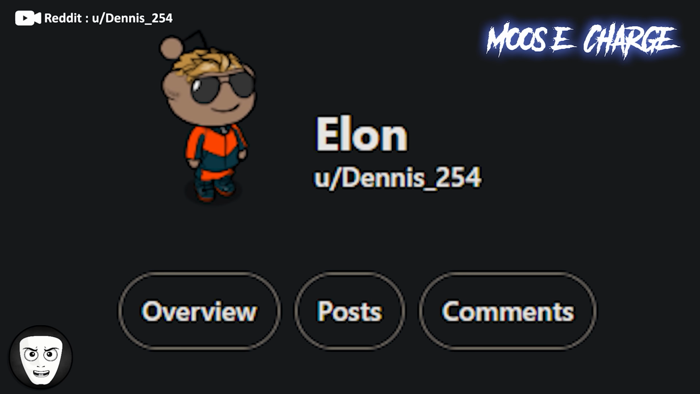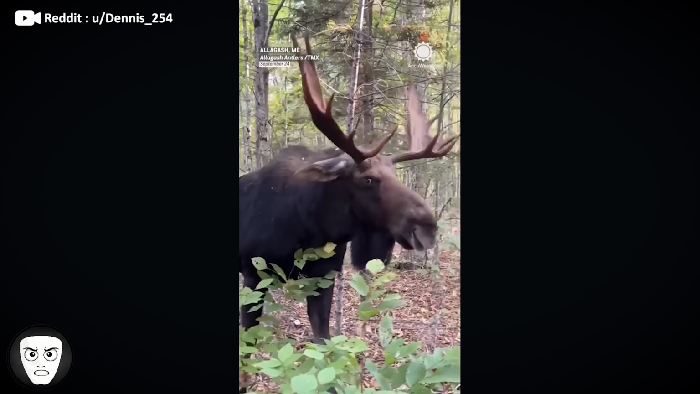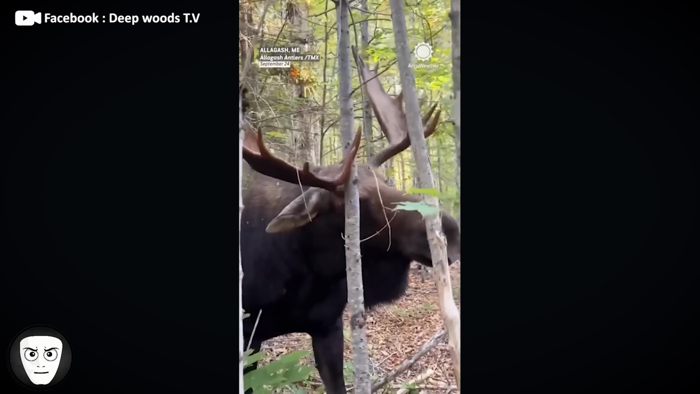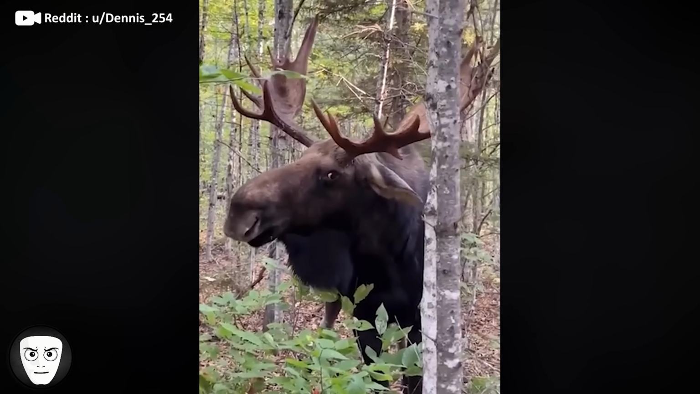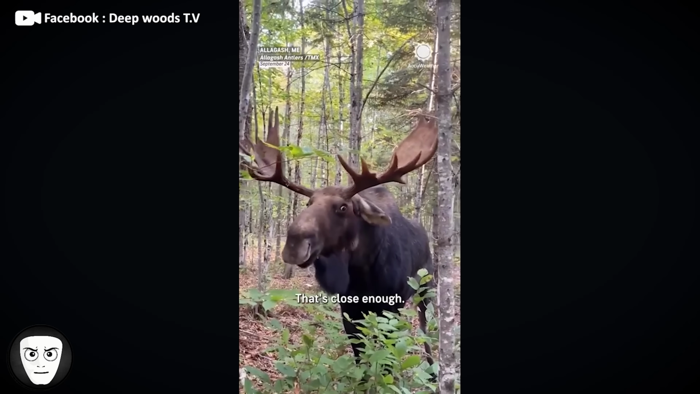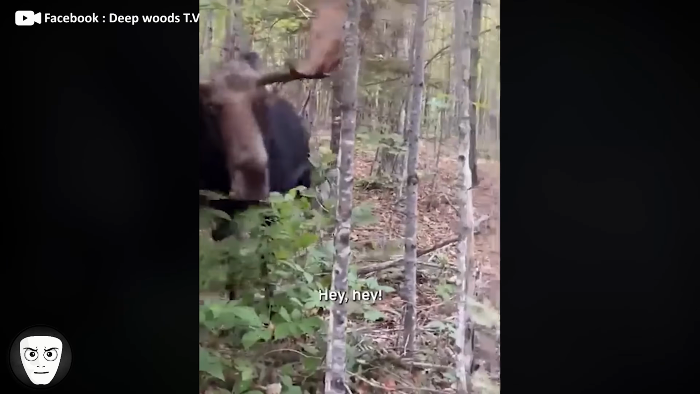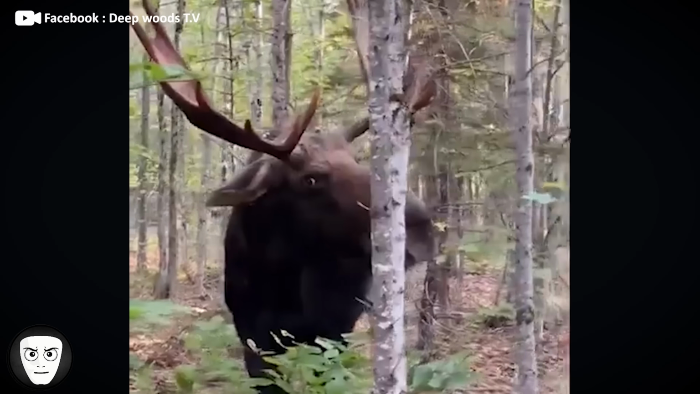Reddit user Dennis254 shared a tense encounter with a massive bull moose. The video shows the animal standing its ground, while the man tries to keep it calm from only a short distance away. For a few moments, neither of them moves. Then, without much warning, the bull moose suddenly charges. Fortunately, the encounter ends without anyone being seriously injured.